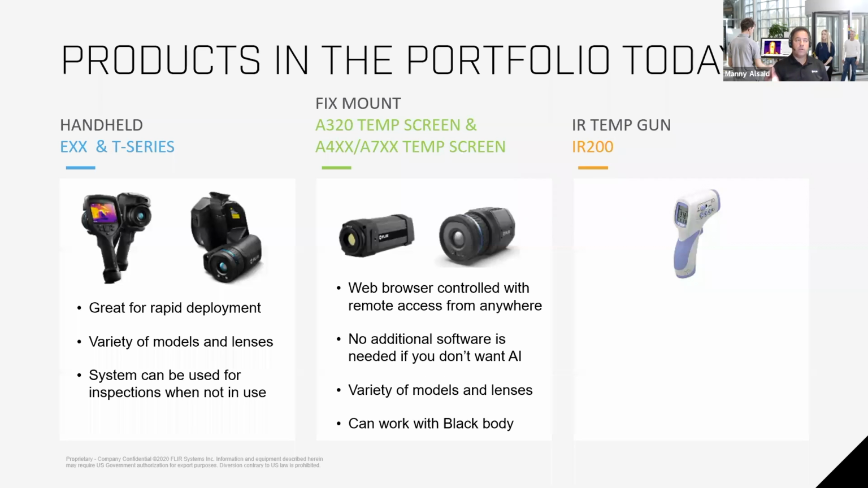For the fixed models, they can be accessed from anywhere in the world through a web browser. You can install software, or you can just use the onboard software, and there is a variety of models. They can work with a black body. You might have heard people saying they like to use black bodies to correct the cameras. Our cameras don't need a black body. This is something I'll explain to you in the next few slides. They're accurate without the need, but if you need a black body, they can work with black bodies as well.